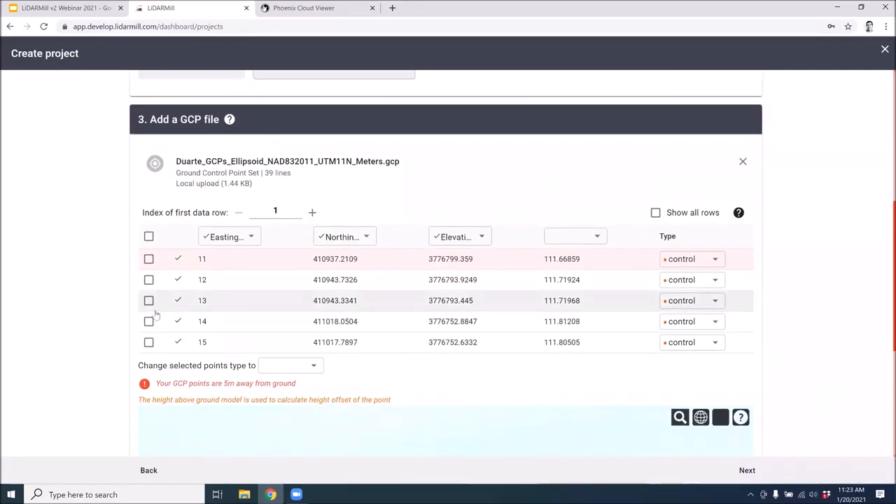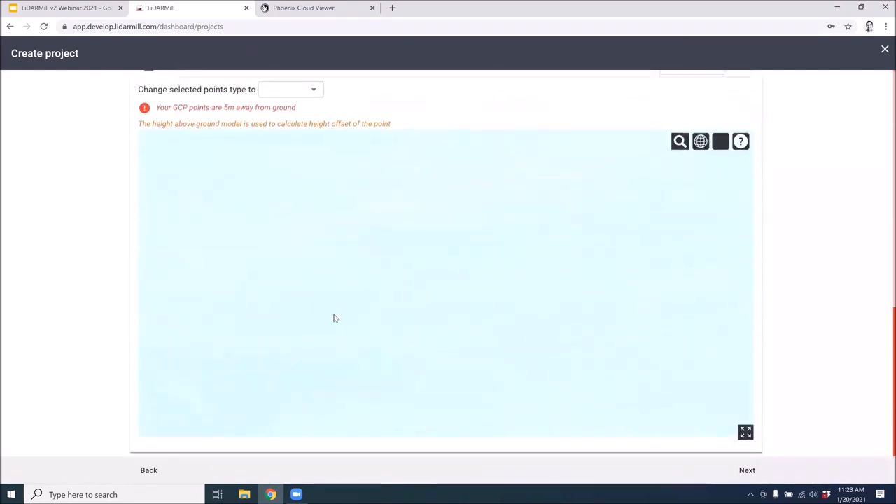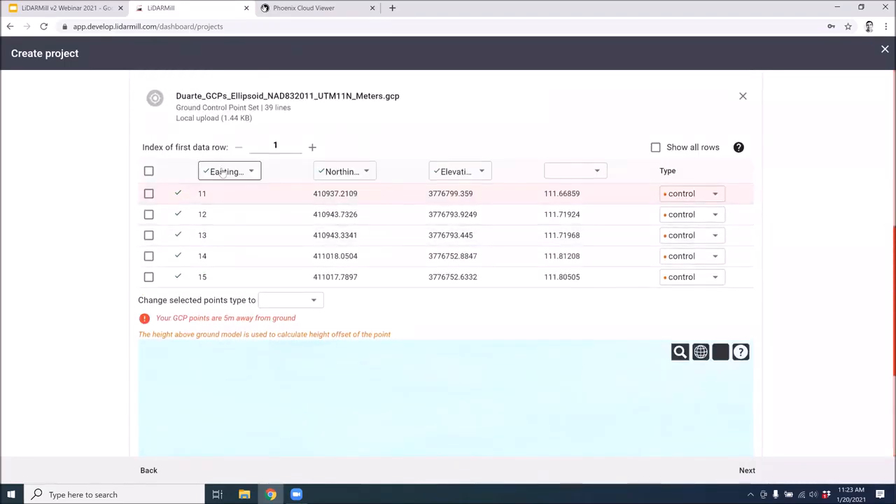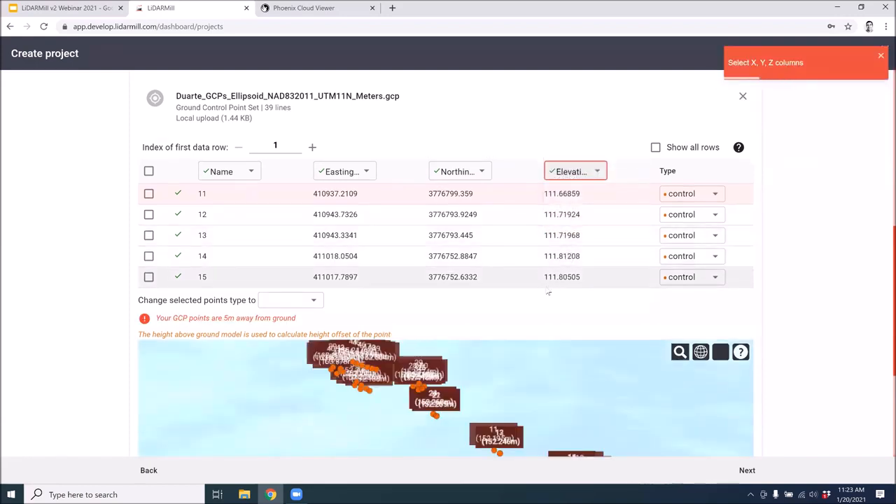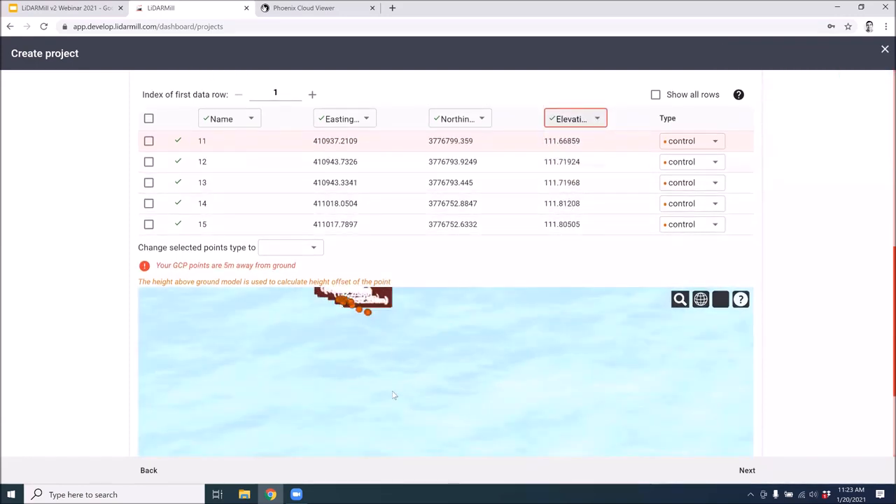In this dialog, we can specify what each column represents. So we can see in this map view that our points are lost in space. And that's mostly a QC tool that we have to make sure that everything is specified correctly. So the first column is just a label. The second column is our easting. Then we have northing and our elevation values. You can see these are still out in the ocean, so clearly we've done something wrong here.